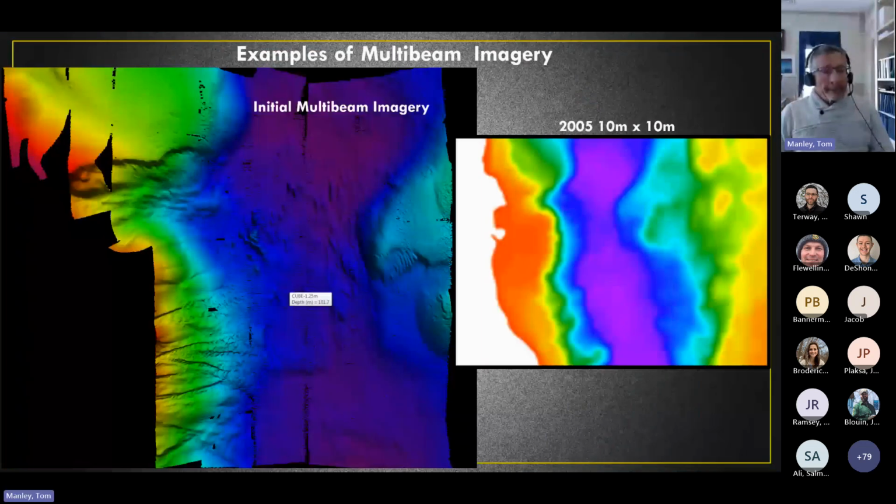In deeper water and directly east of the Boquete River, the comparison between the 2005 10 meter by 10 meter data and the multi-beam higher resolution data is rather apparent. For example, the orange arrow points to the broad channel and its greater structural detail. You can also see the well-defined fault scarp on its northern boundary, indicating past historical landslide activity.